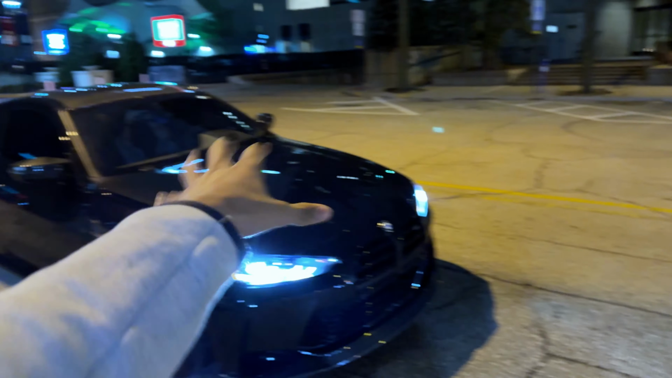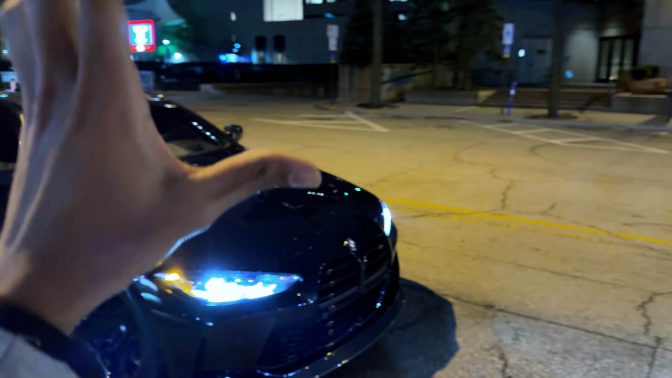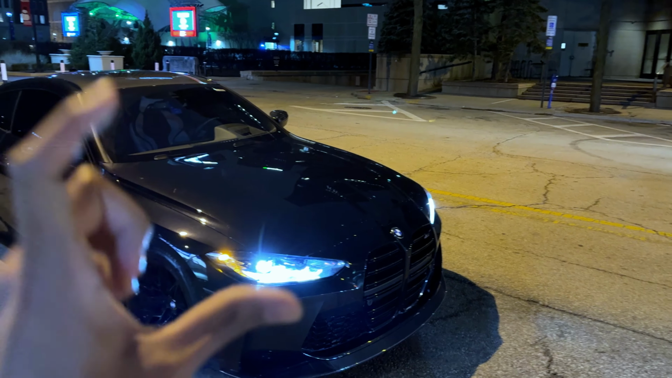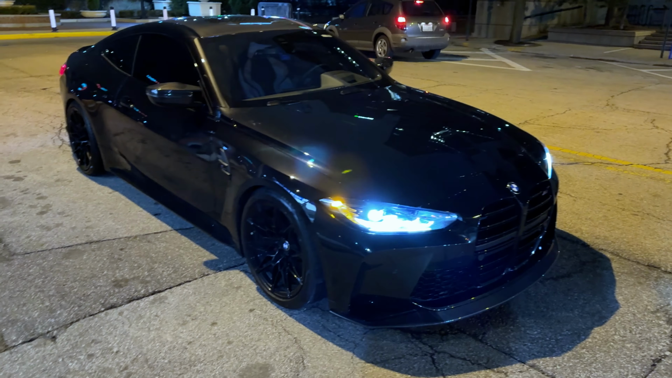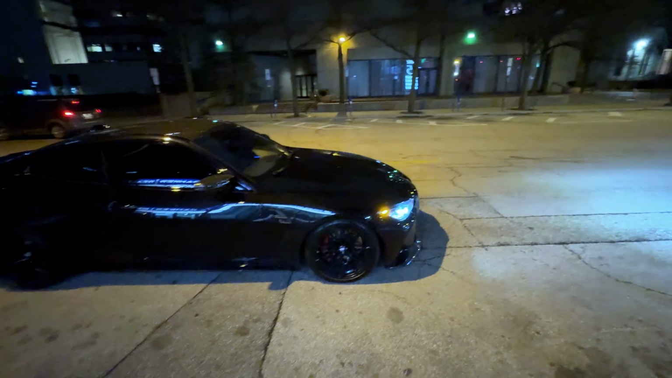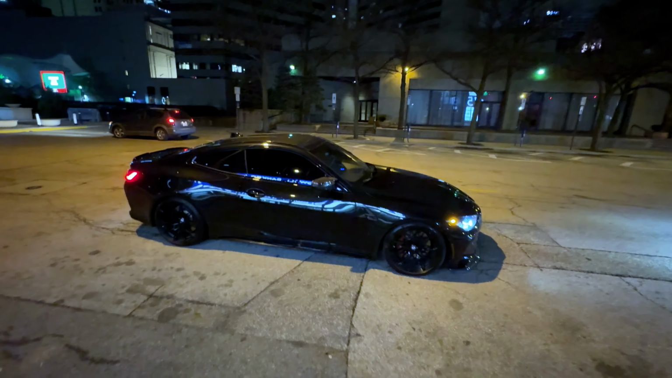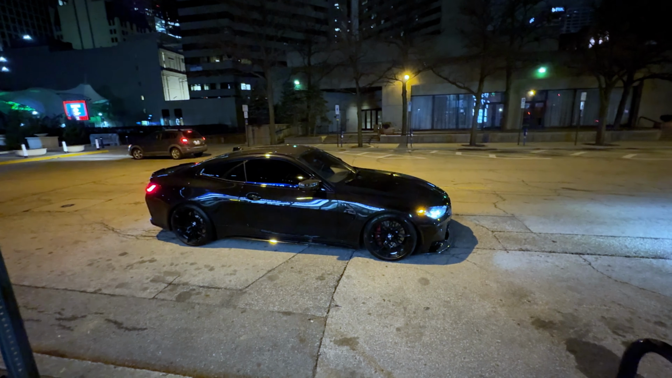You know, the difference between crank and wheel: the crank makes a little bit more horsepower, and when it goes to the wheels, there's a loss in horsepower. So it's a 780 wheel horsepower car. Regardless, it's no joke, right? Absolute missile, and it's a lot of fun. So hopefully you guys get to feel out how quick this car is in this video.